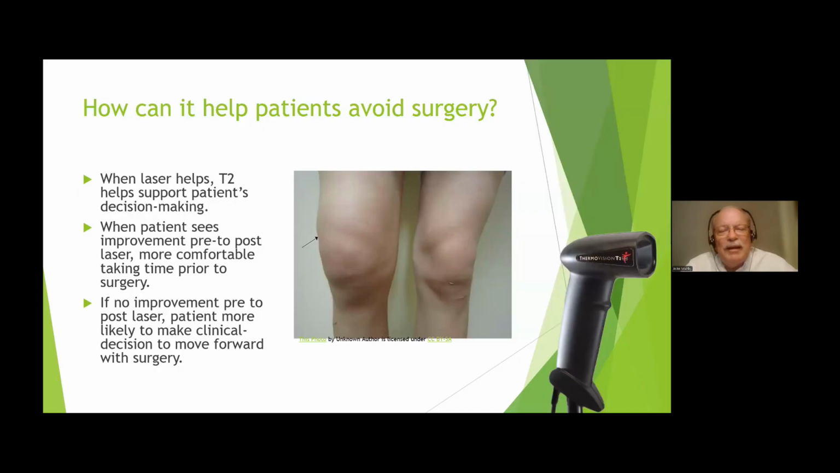Same thing with most orthopedic surgeons. Good orthopedic surgeons are going to tell a patient, if you need a knee replacement, come see me when you can't stand the pain and you can't walk on your knee. As long as you can tolerate the pain and stay mobile, we don't want to do a knee replacement surgery. Guess what? That's what the T2 does. It demonstrates that we're knocking down the pain and giving that patient an option.